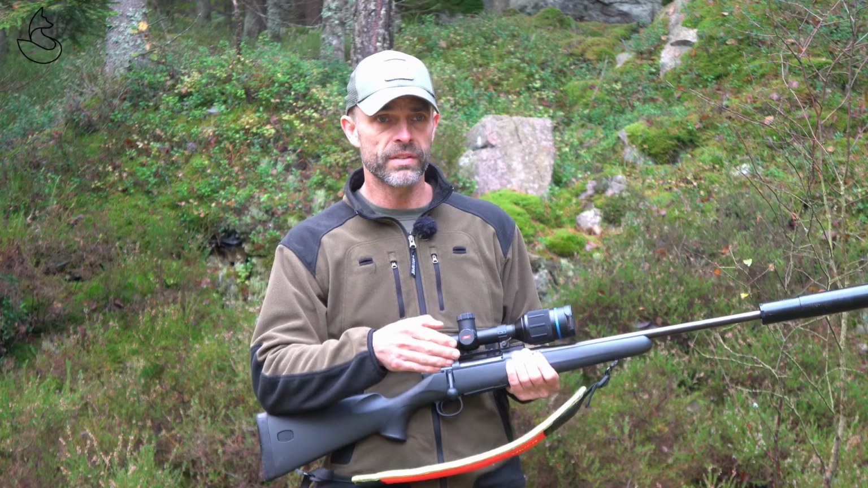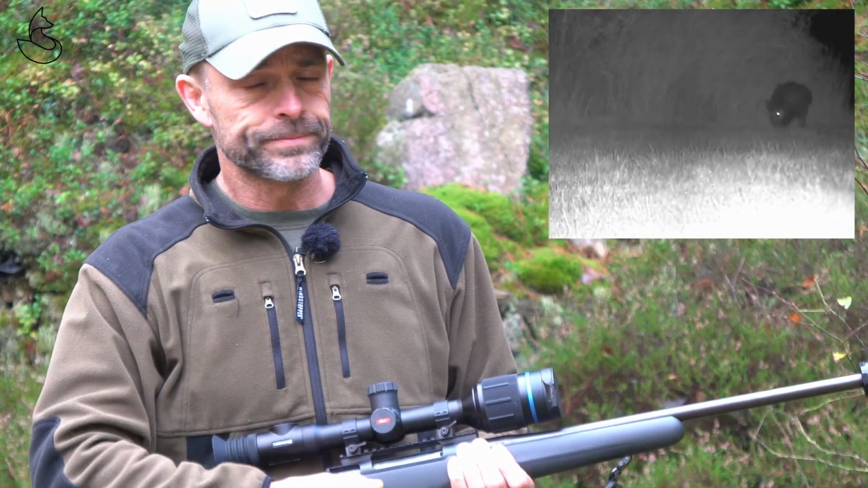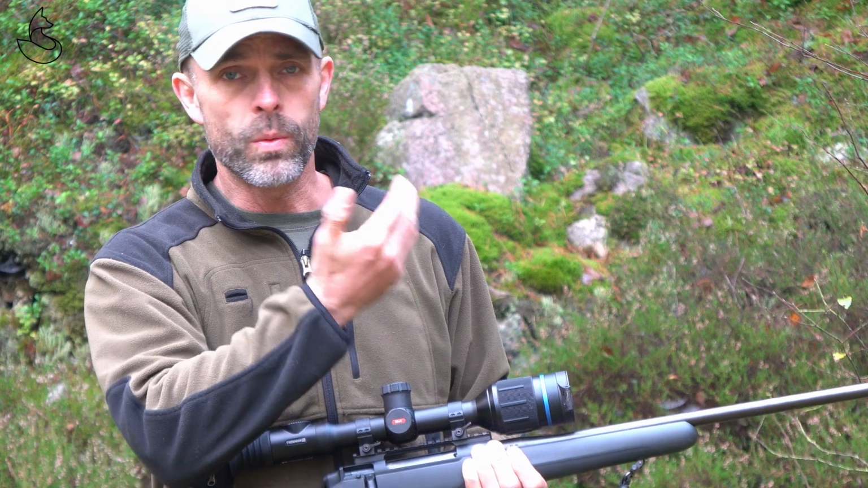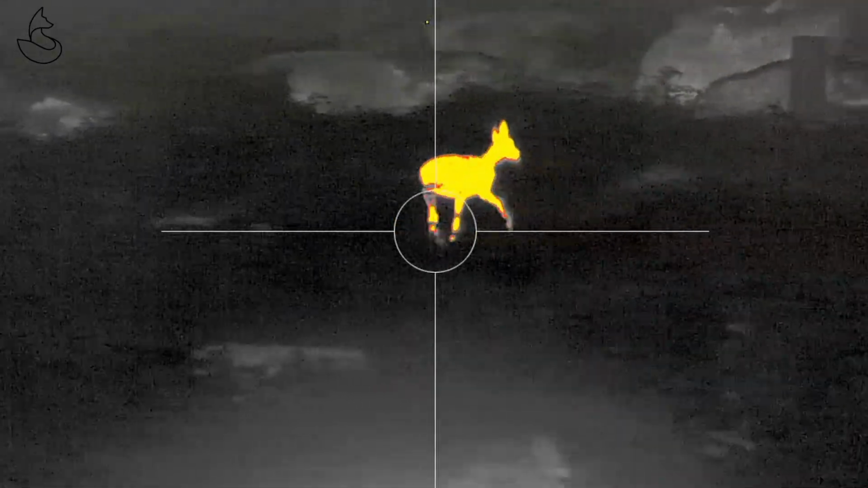Infrared works perfectly fine, but now it's autumn, you often have mist and fog, and once you turn on that infrared light, it becomes completely a white wall in front of you and you see absolutely nothing. This is where the thermal devices come in.